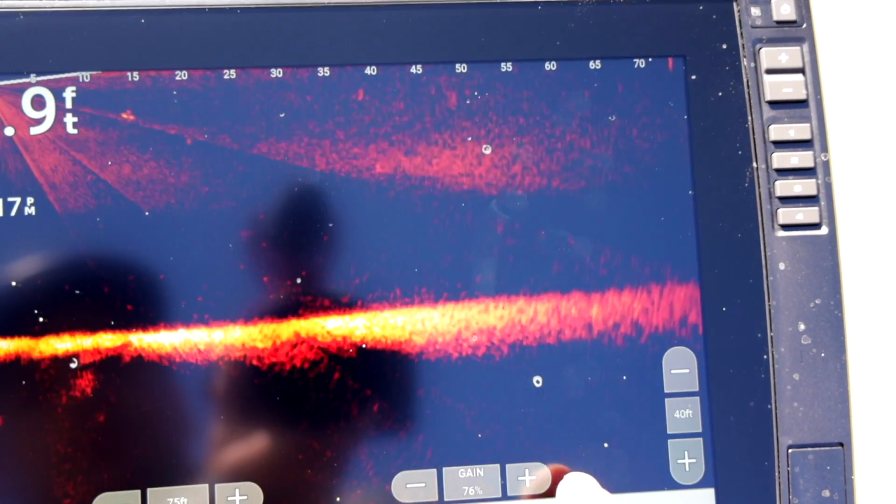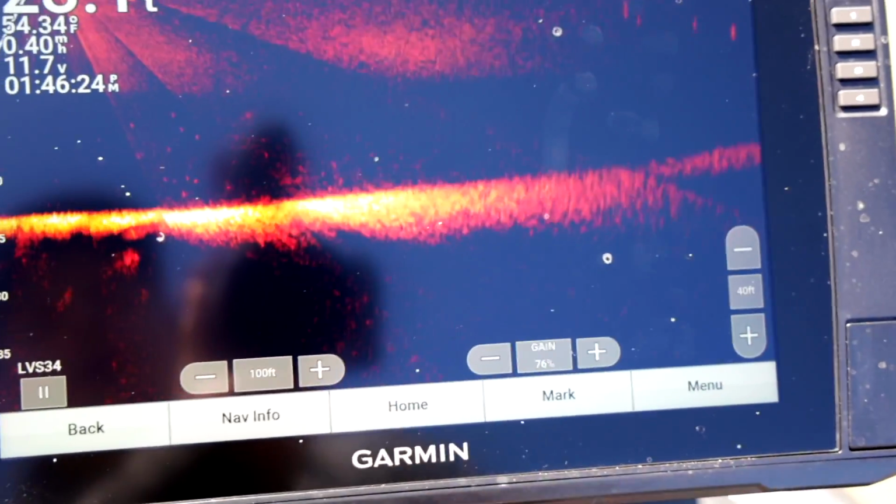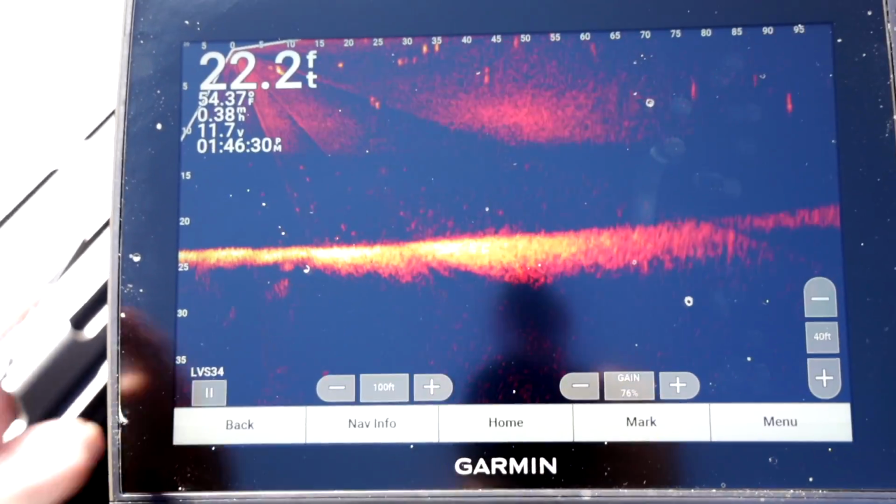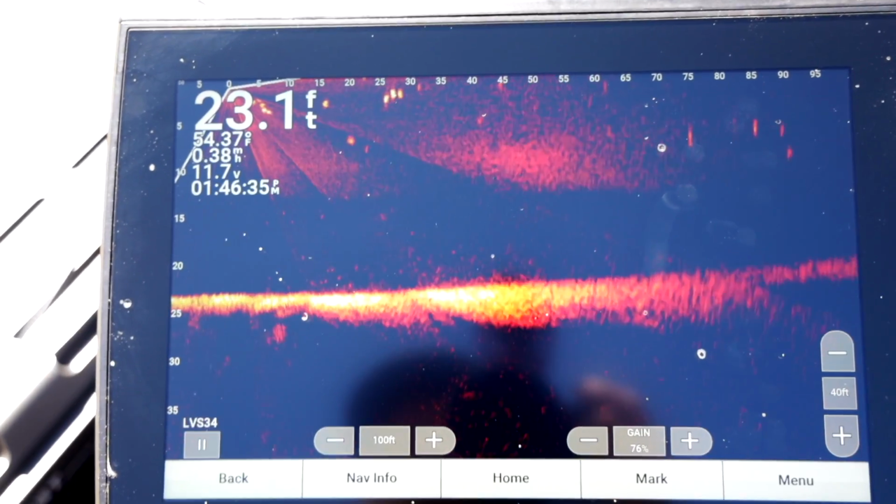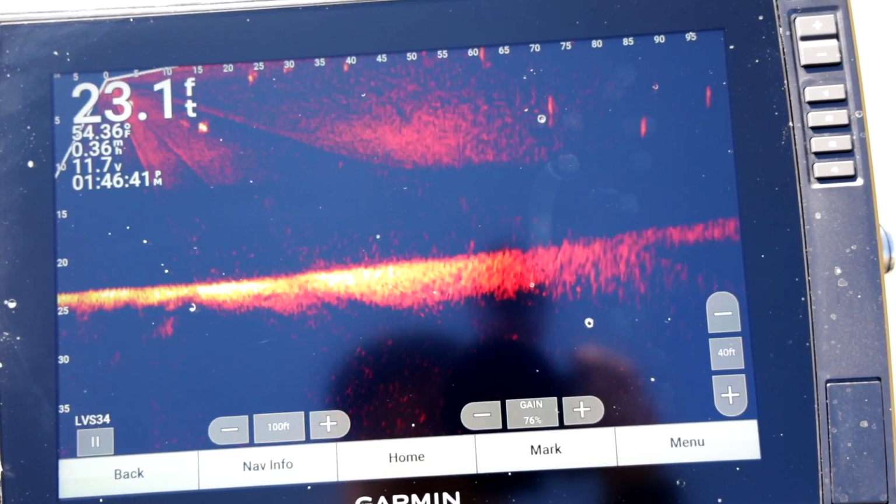So now all you have to do is run your range wherever you want it. I like to leave mine somewhere between 80 and 100 feet so I can see as far out from the boat as I can. Since I'm bass fishing, a lot of times I'm going to want to see 80 to 100 feet out, just so that I can get the cleanest view and see fish farther away from the boat. If I were crappie fishing, I could put it on 30 or 40 if I wanted to. It would give you a cleaner image.